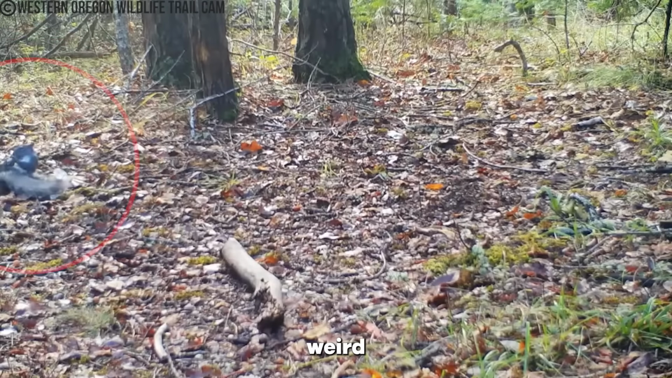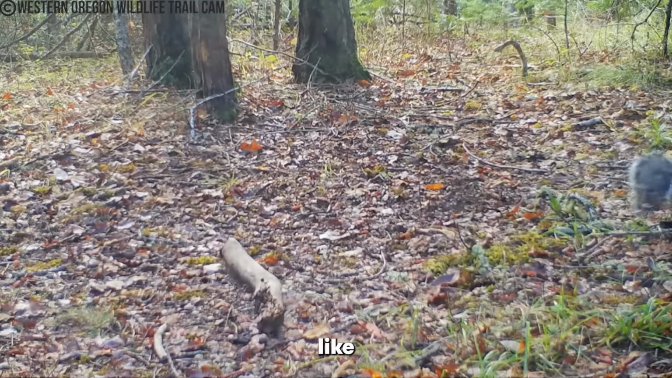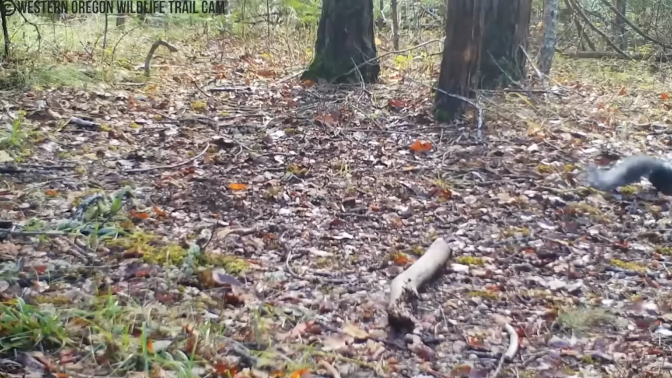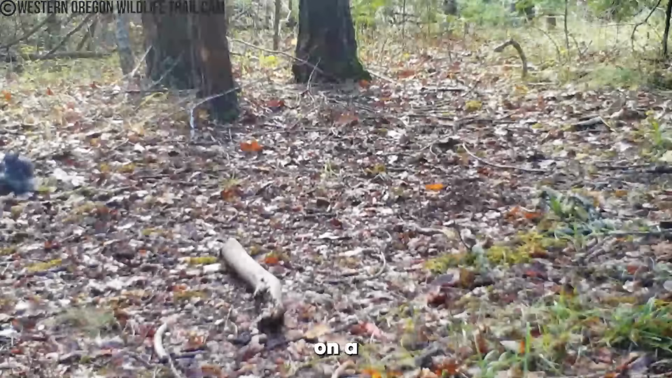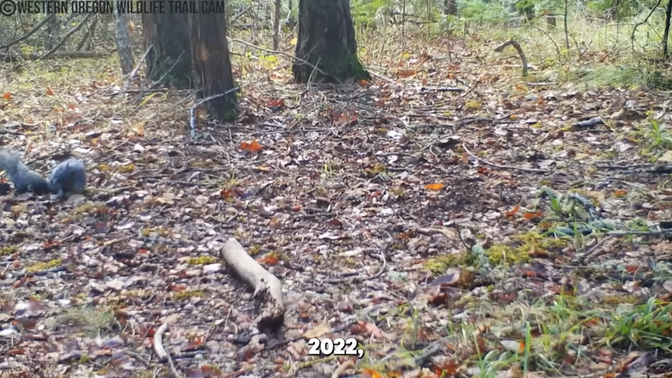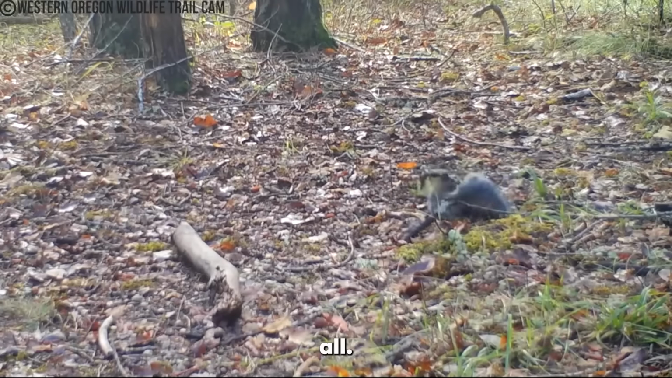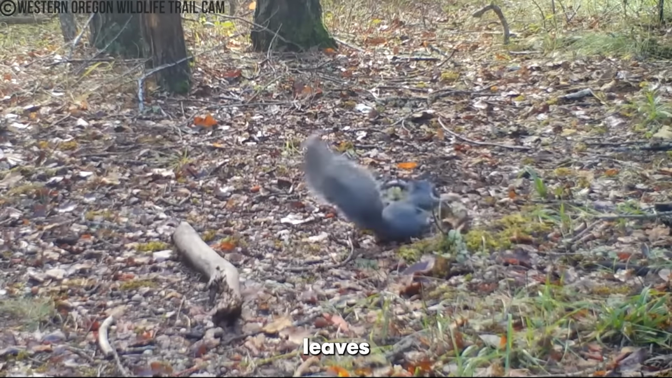Animals do all sorts of weird stuff in the wild, so much so that sometimes they do things that make you question whether they can experience emotions and joy like humans, and this squirrel is a perfect example of that. Caught on a trail cam in November 2022, the little squirrel is jumping around the area for seemingly no reason at all. Yet people think it's displaying emotions of pure ecstasy because of all the fall leaves around it.